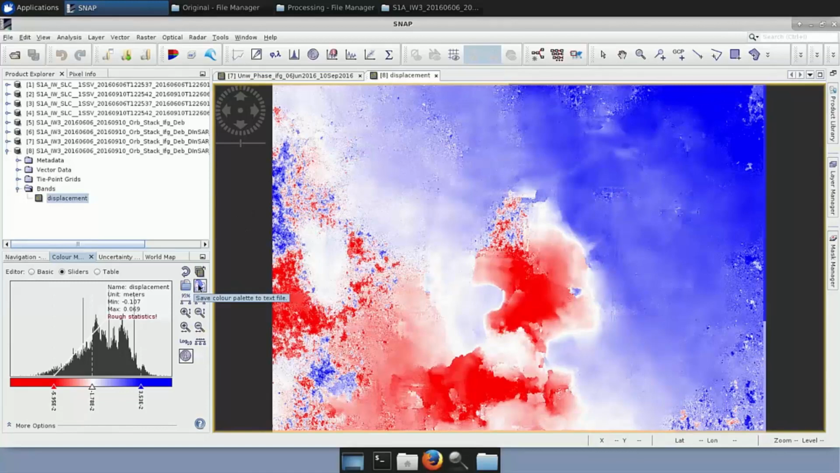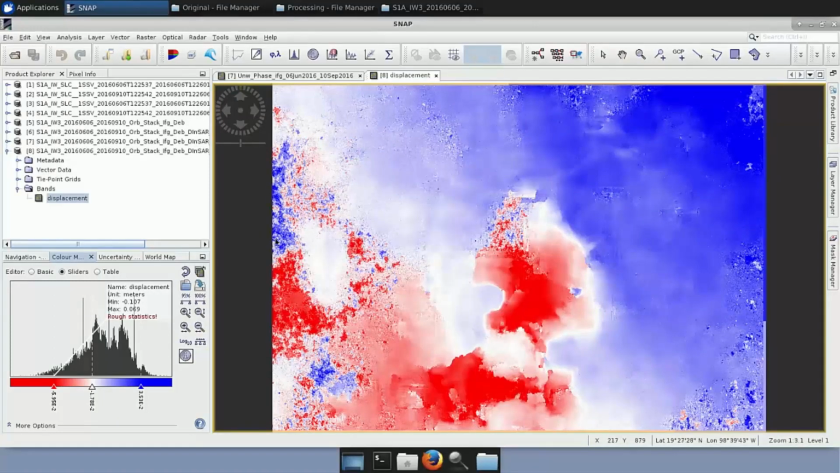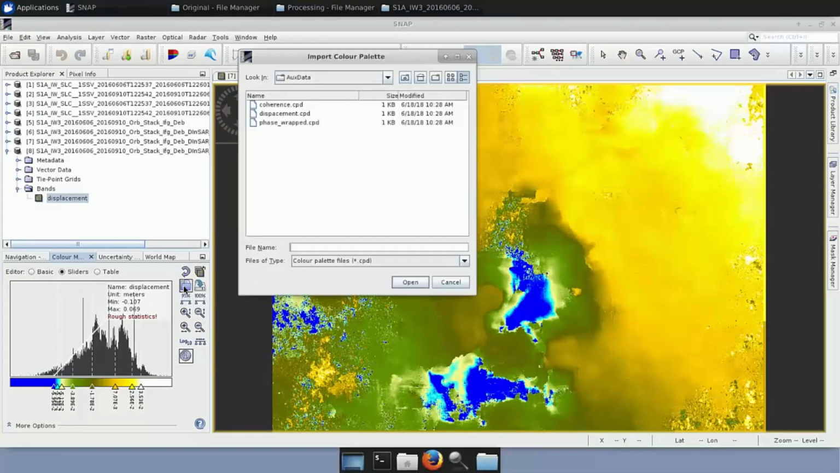You go here, save color palette to text file. You navigate to the path you want, and I have named it, for example, Displacement, and you click Save and you save it. So let me go now a bit back to the default ones. So once you have it created, you can go here to Import Color Palette from Text File.